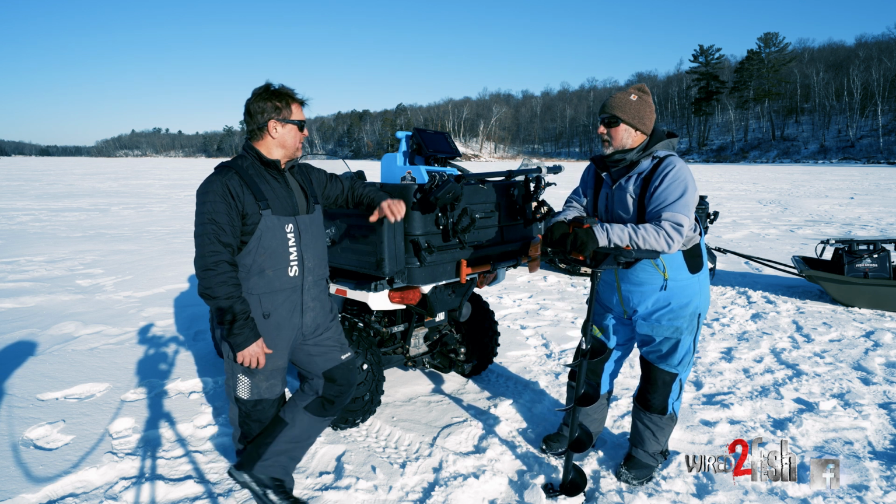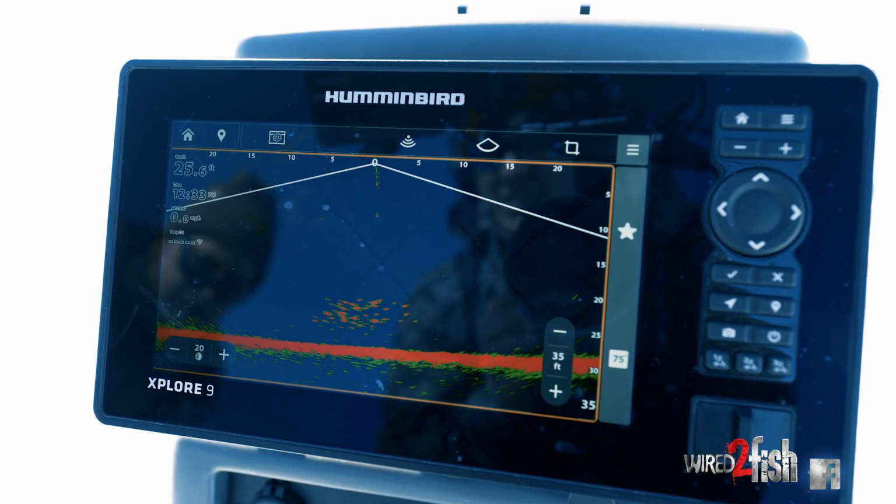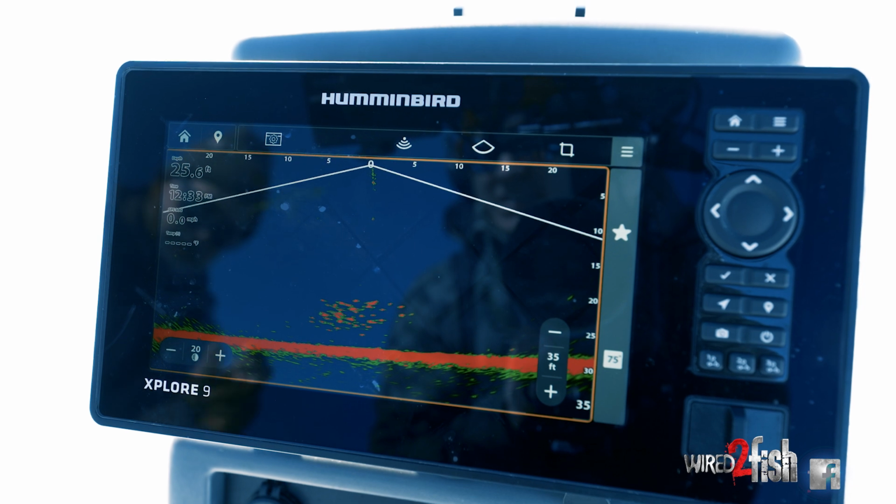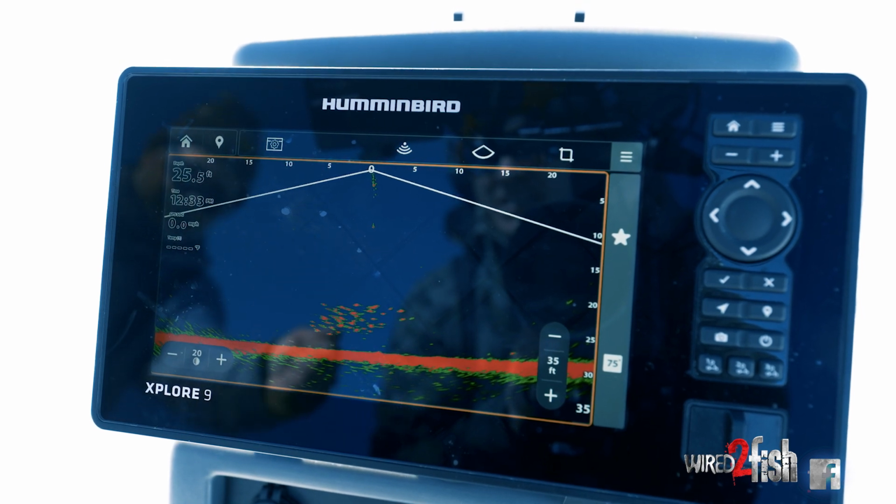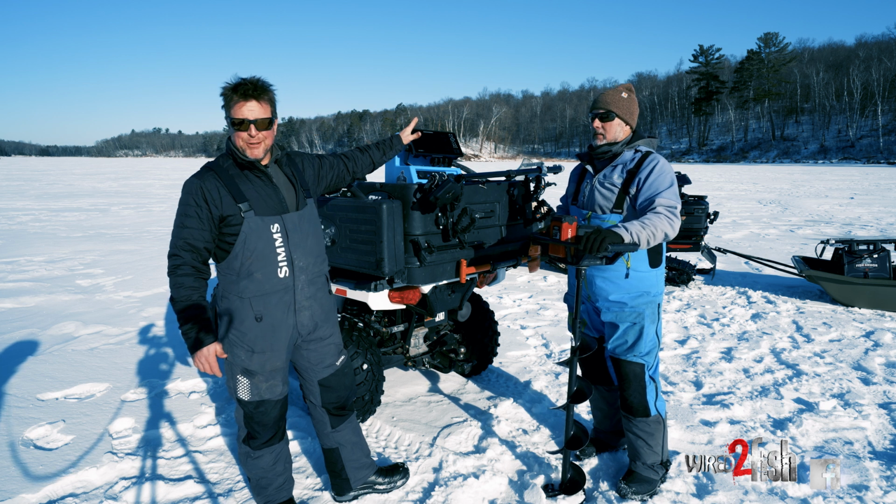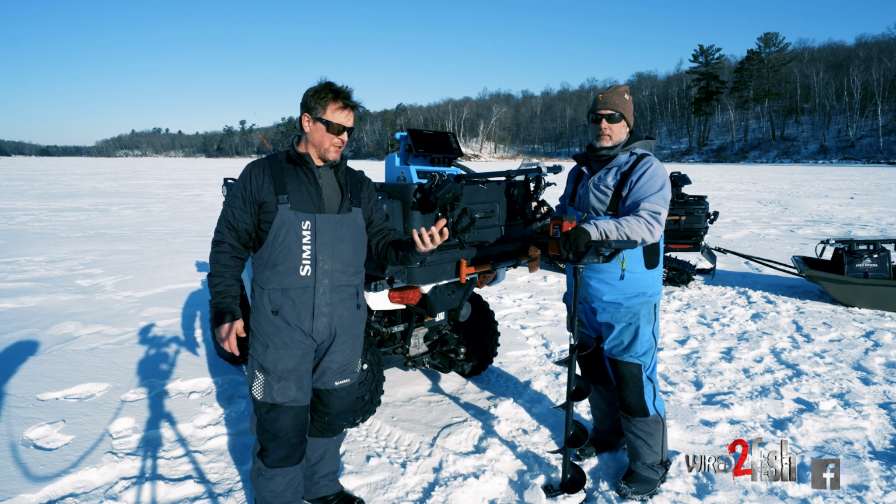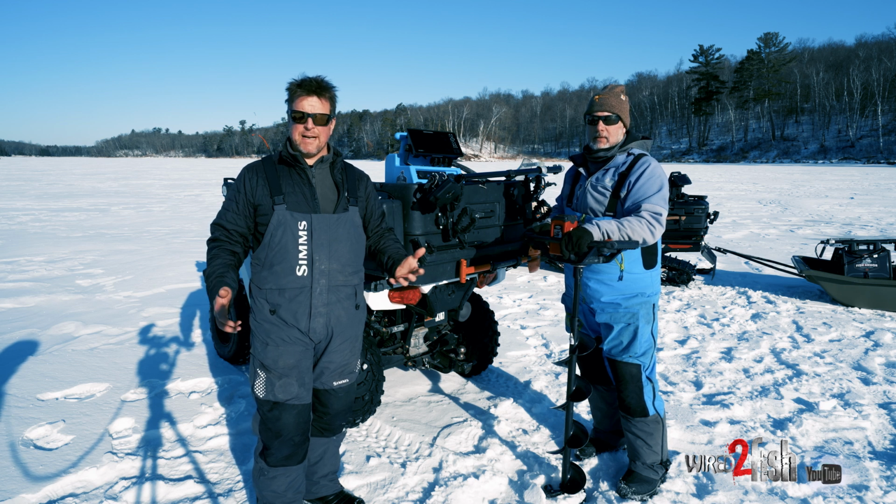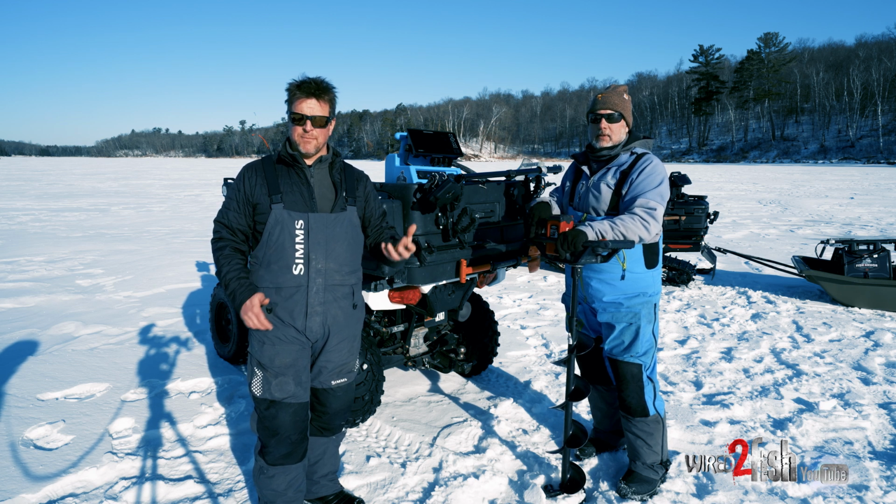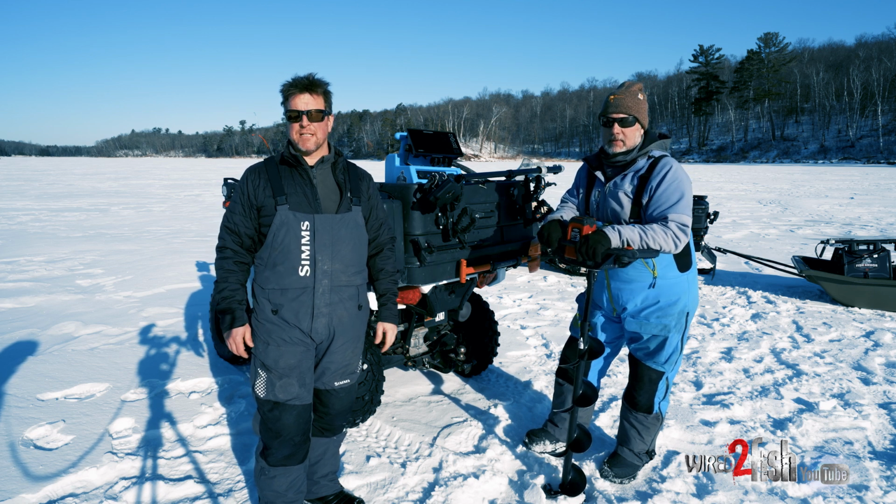And some advances with the technology. At the time of this filming, Mega Live 2 was recently released, as was the Explorer 9, which is Humminbird's new platform to replace the Helix lineup. There's GPS built into it, but we use GPS on our phones now to drop waypoints on productive spots or pull up our Lake Master and do that data management. So we'll also do some work on our phone, just dropping waypoints where there's some fish, and we'll have return spots we can come back to.